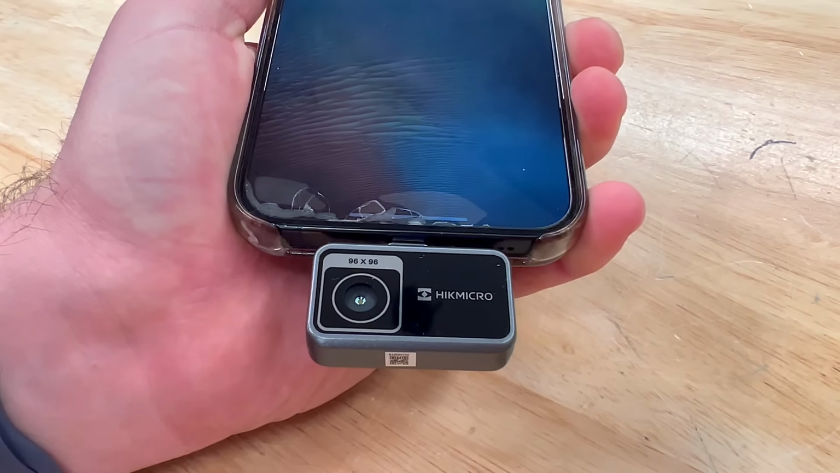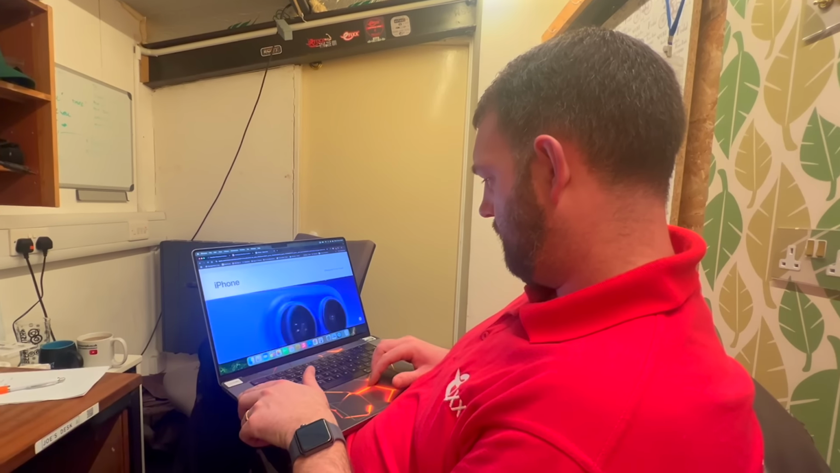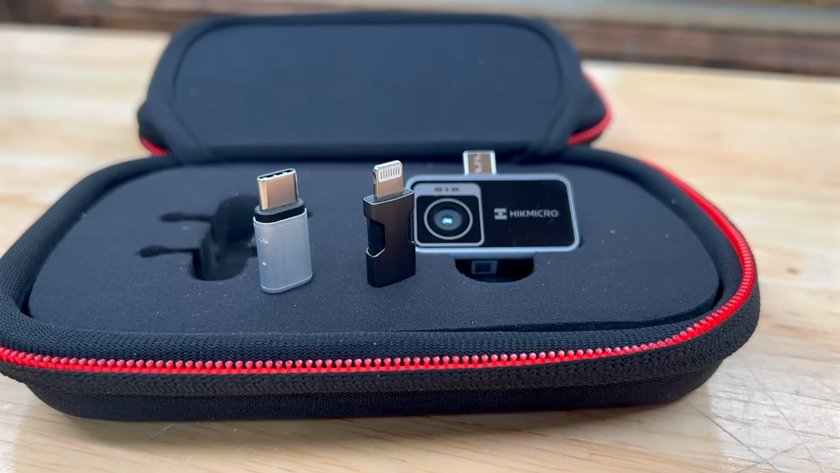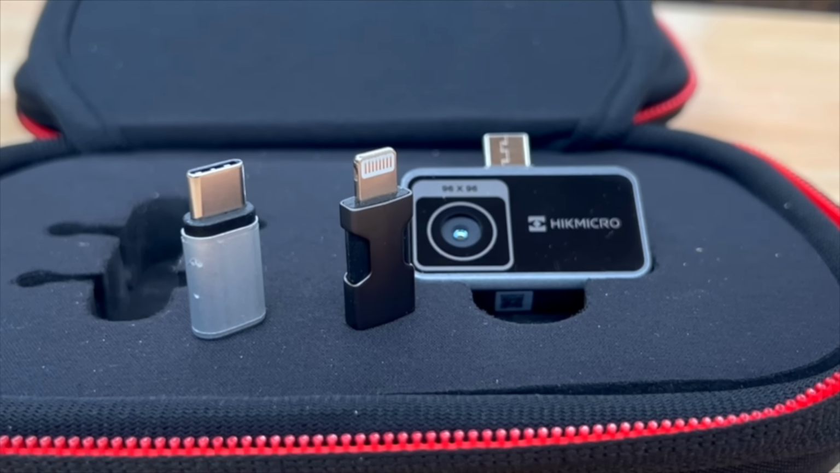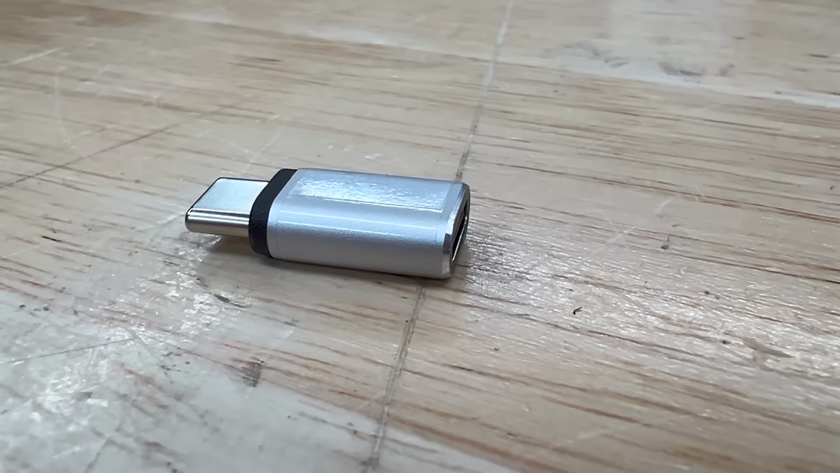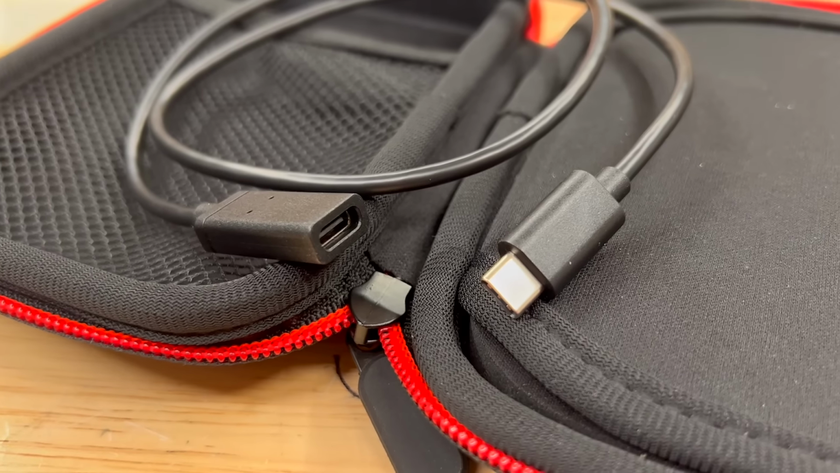This thermal camera is packed with useful features. It connects directly to a smartphone via a USB-C port. Initially, I thought this might be my excuse to upgrade to the latest iPhone, but HIKMICRO cleverly includes a USB to Lightning connector in the box. They also provide a small USB-C to USB-C adapter, which is particularly useful if you have your phone in a protective case. Additionally, the camera can be used remotely with the included extension lead.